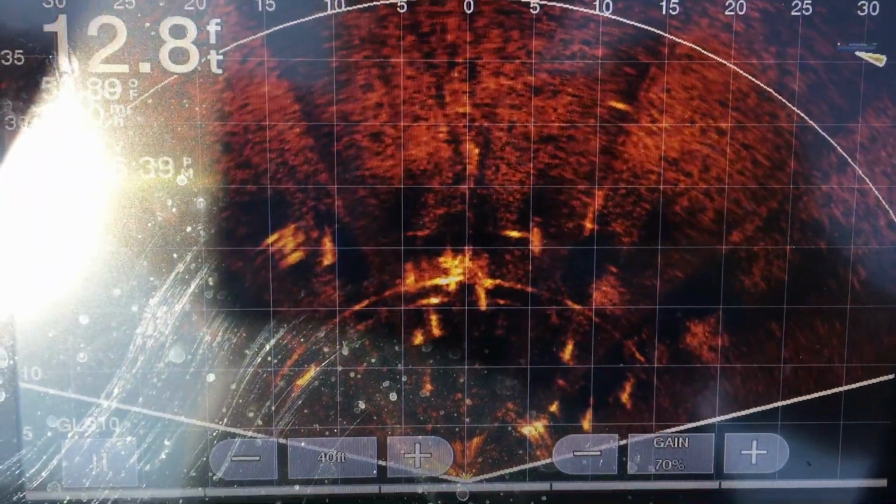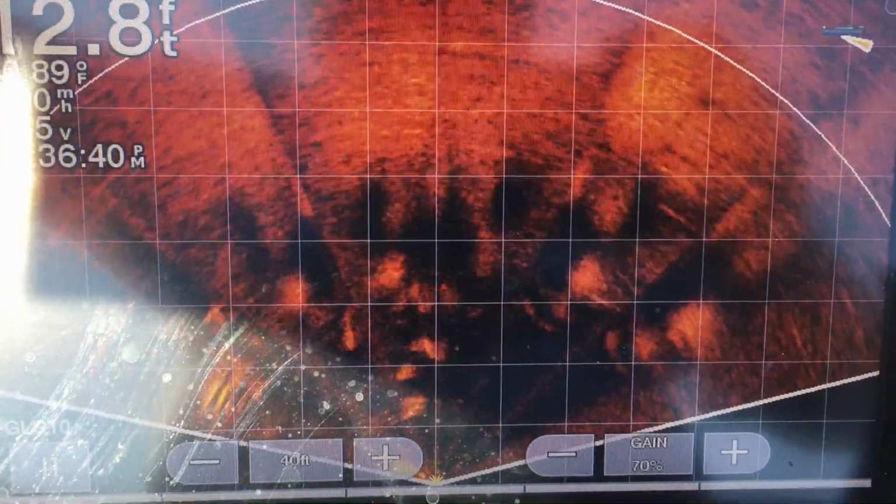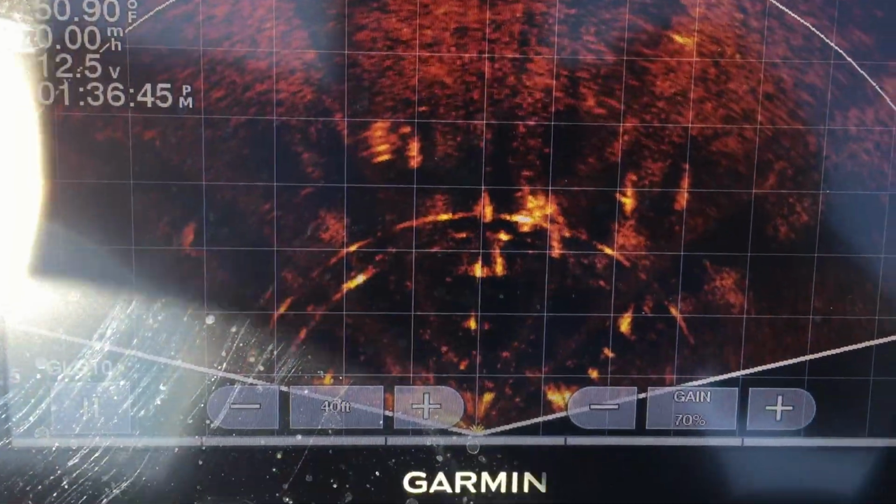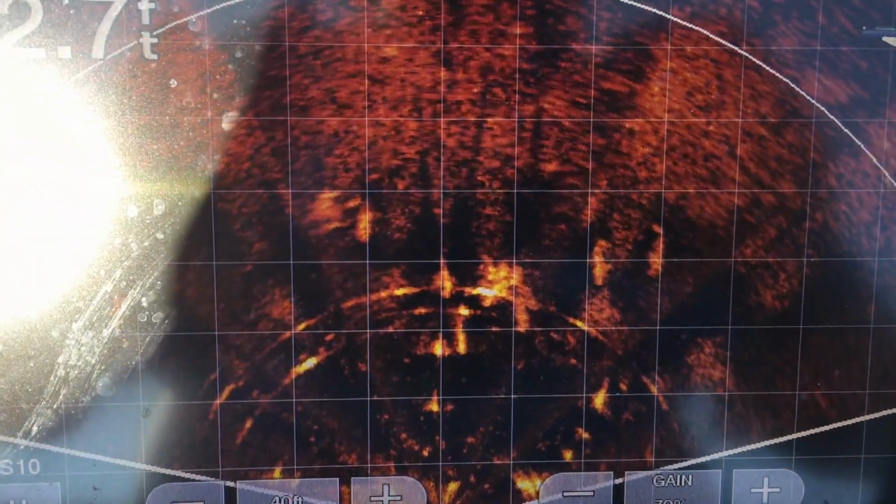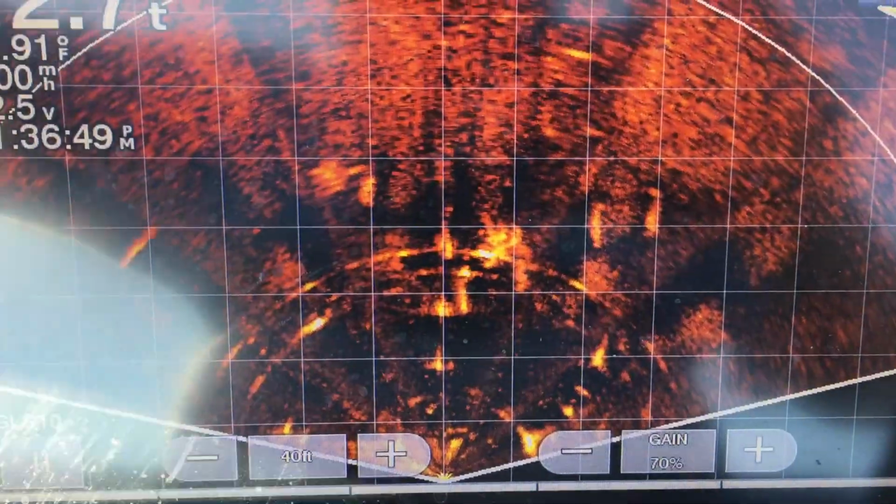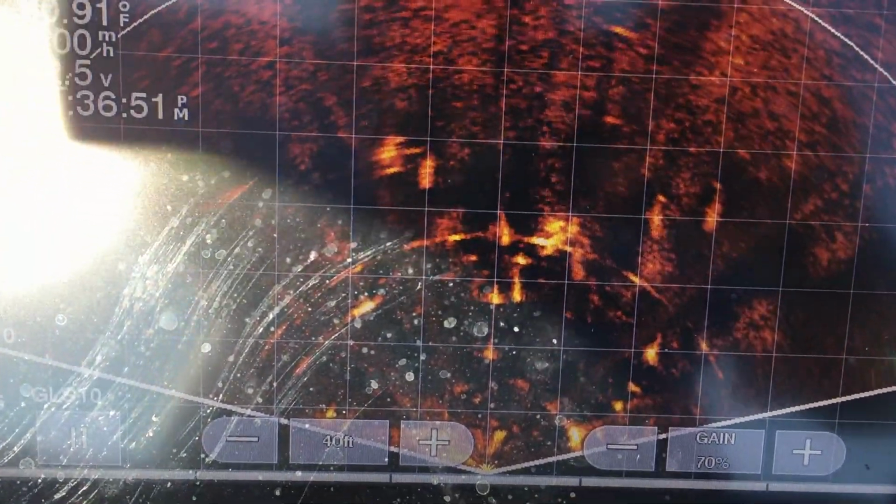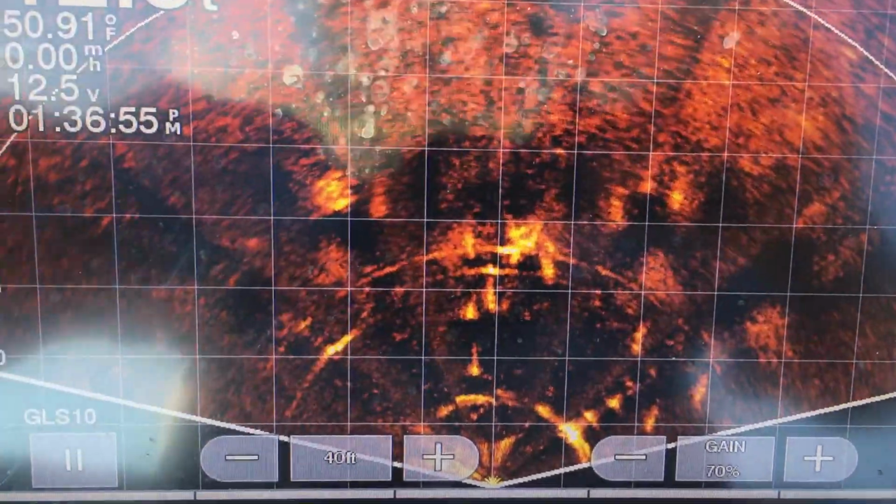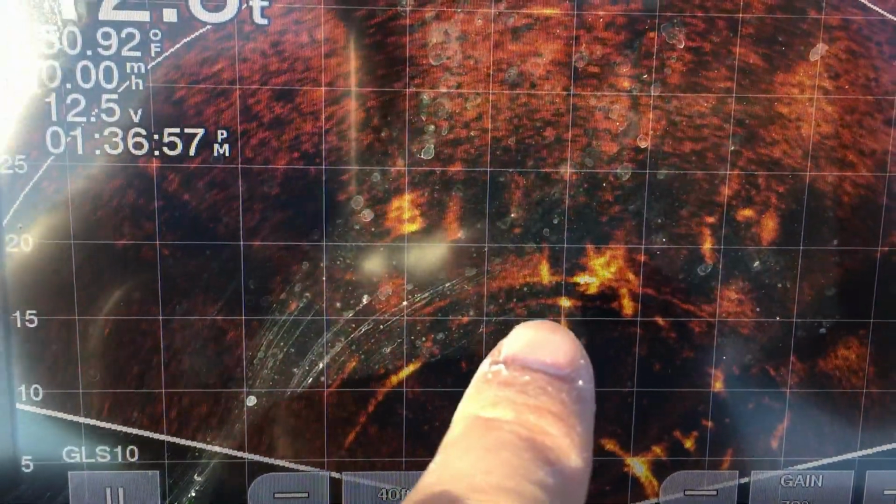Alright guys, so here's the perspective view of a stake bed, and you can see the stakes there. They're the bright long marks there, and then you can see the school of fish right there. They take up about a 5 by 5 foot block, not quite the whole thing, but it kind of gives you a nice idea of how big that school is when you're looking at it in the perspective mode.